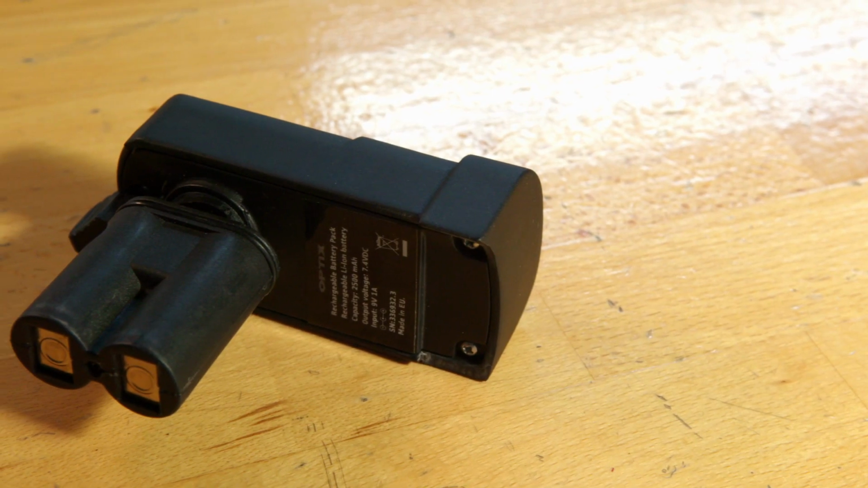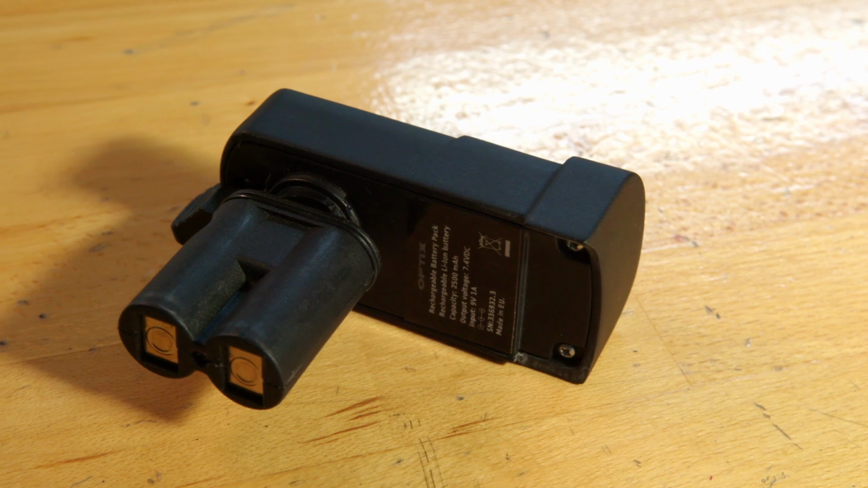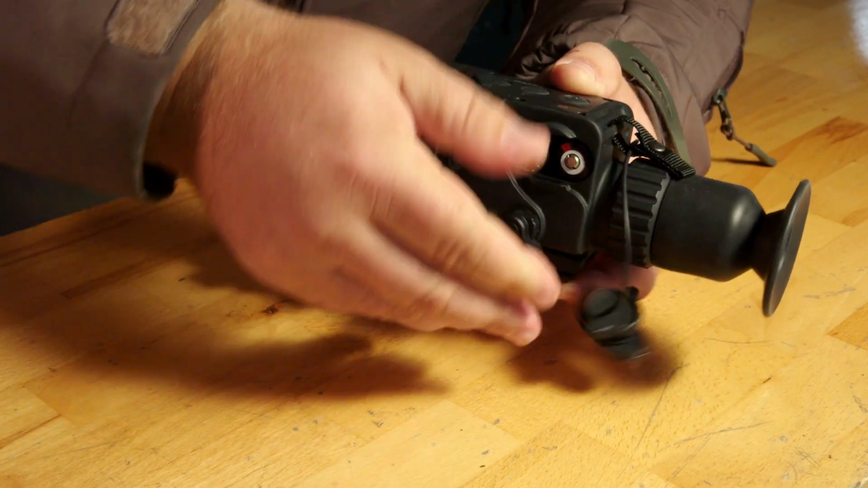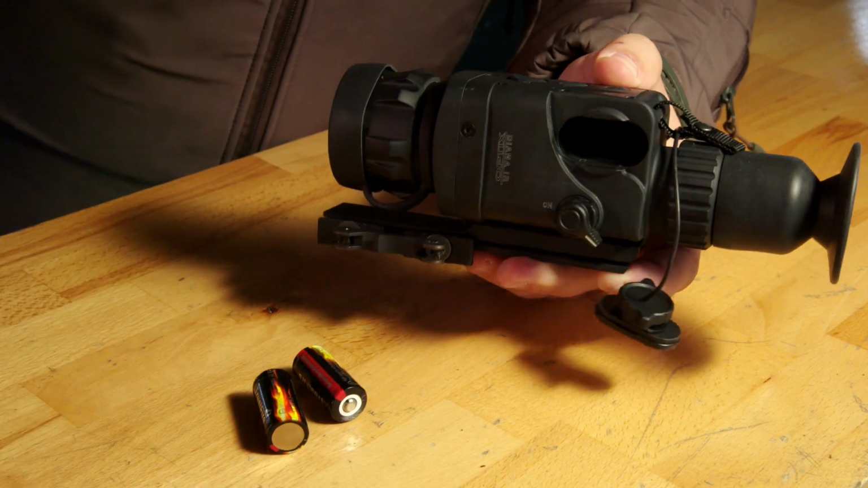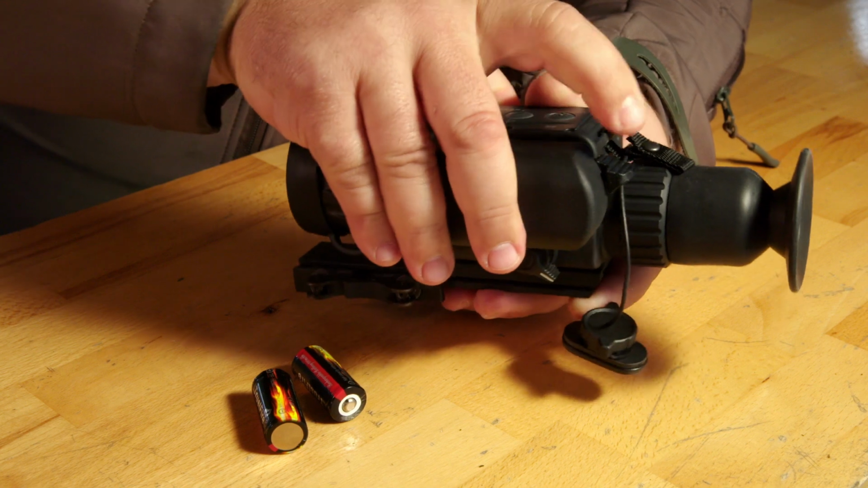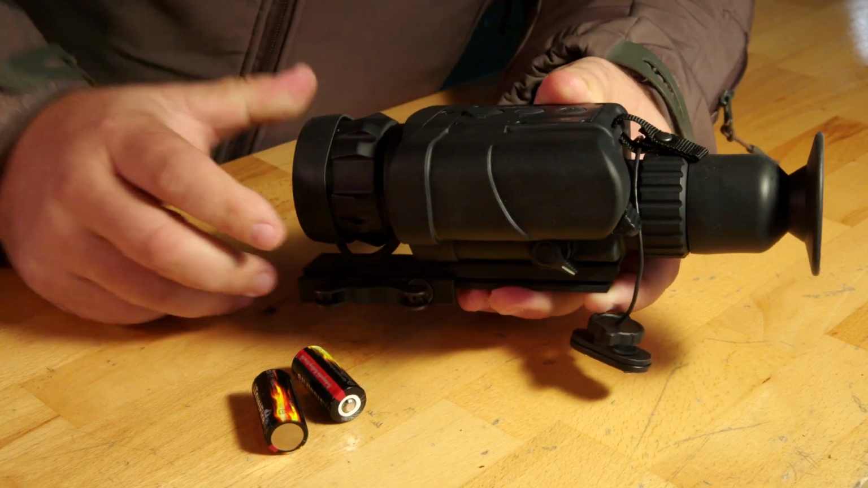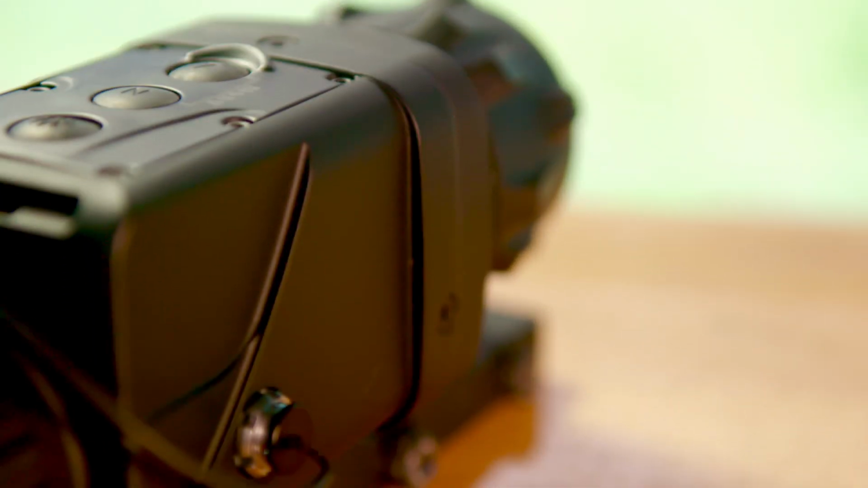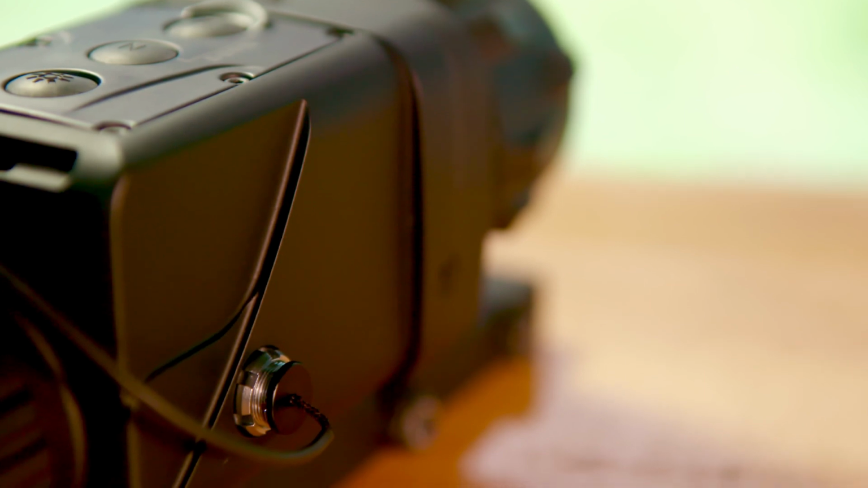For prolonged use of the device, for up to 5 hours, you can use the battery extender. To do this, you need to first remove the standard batteries, take the extender, press it firmly into position, and lock it with this lever. The DIANA IR series comes with a video port that allows the device to be connected to an external video monitor or to an external video recording device.